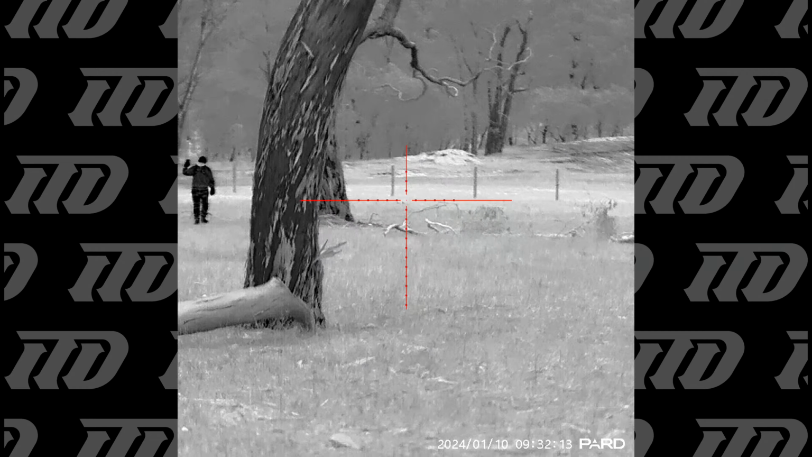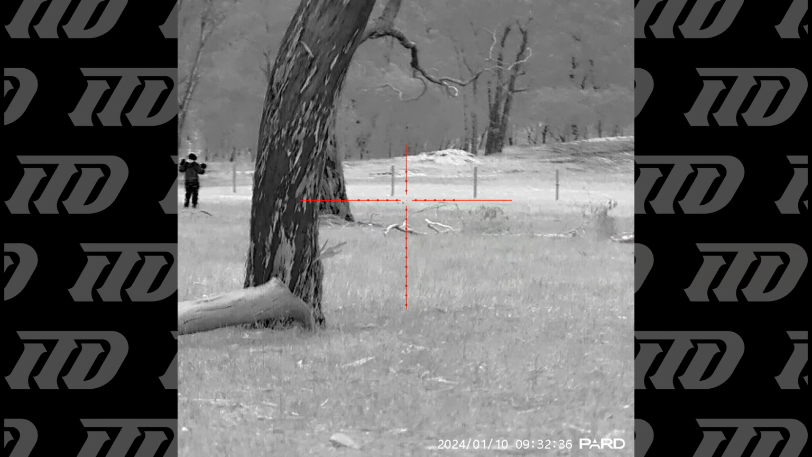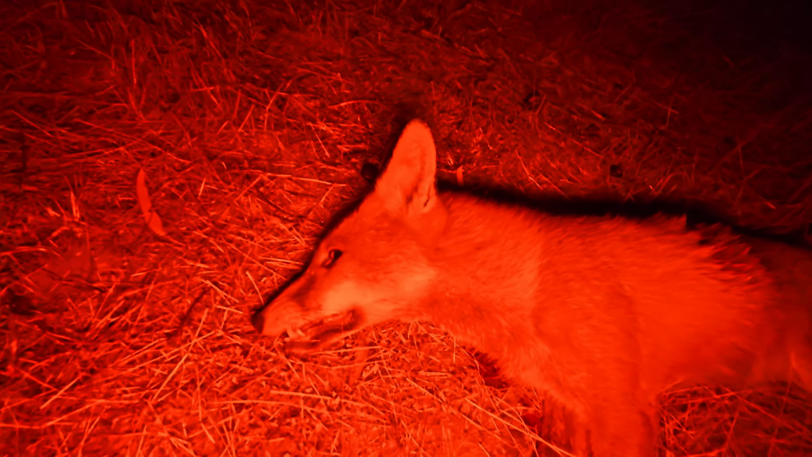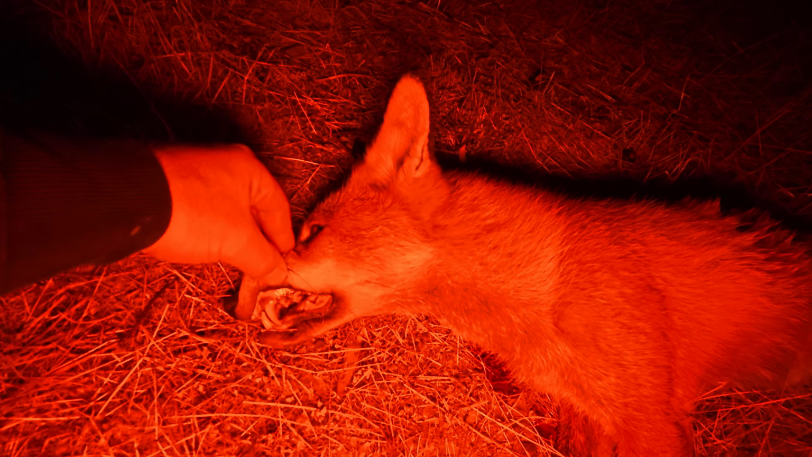So just something to note with the Pard, the audio, if you're not using a 308, it sounds like you're shooting an air rifle. It's quite funny. A nice healthy adult fox. Vixen. So we've got an exit wound from the HMR there, taking out the lungs because shot in the front there. It's a good looking fox. Very good. Happy days.